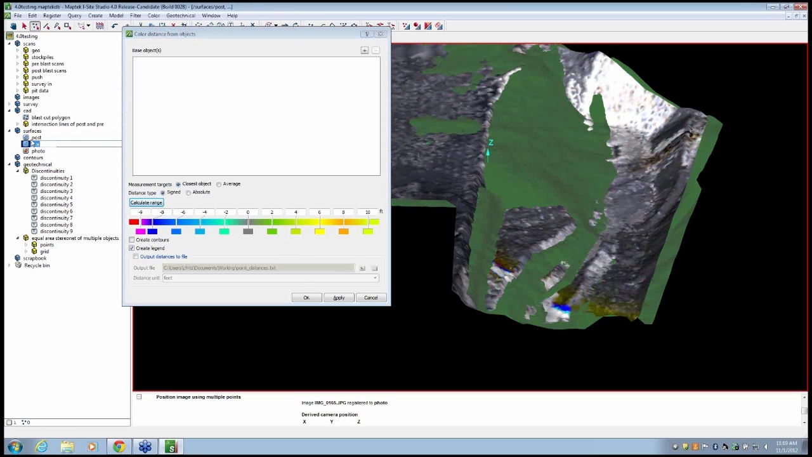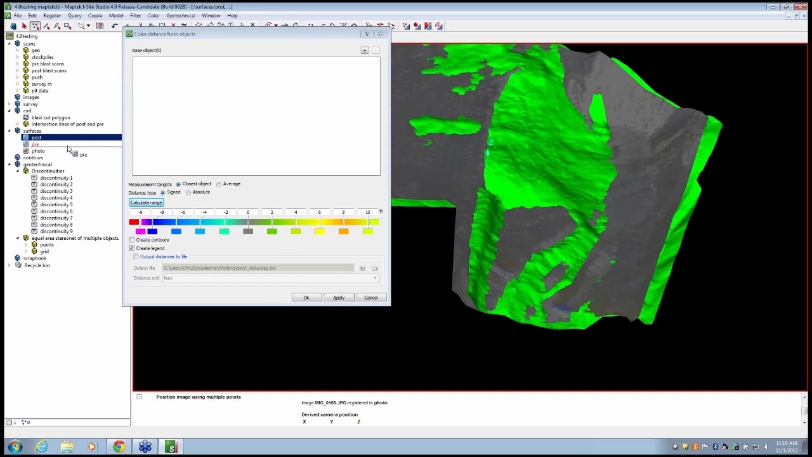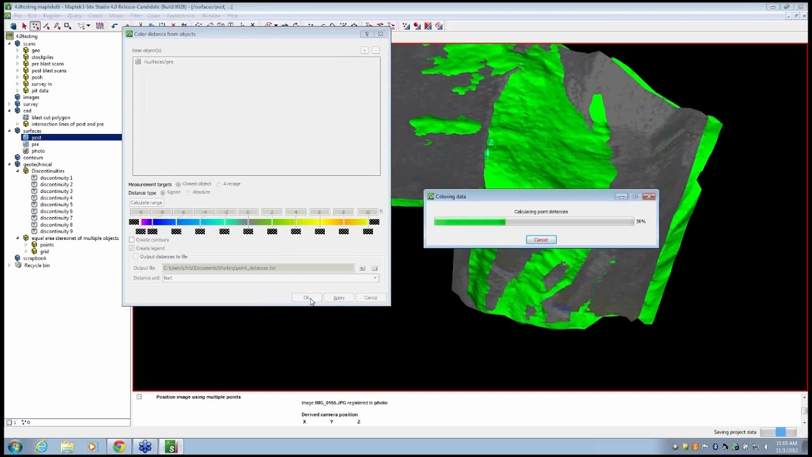By selecting our post-blast scan and using our pre-blast scan as a base object, I can quickly go ahead and color that using these values.